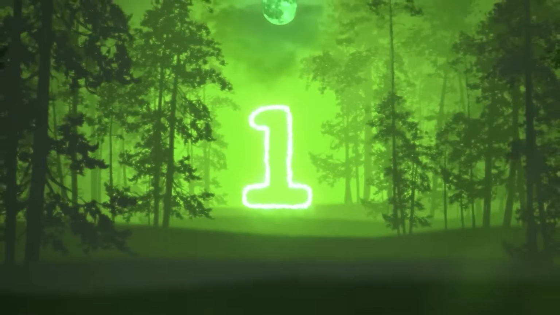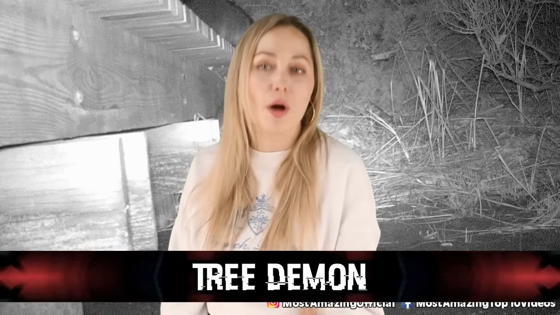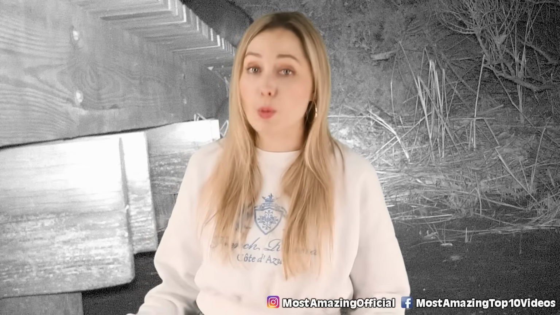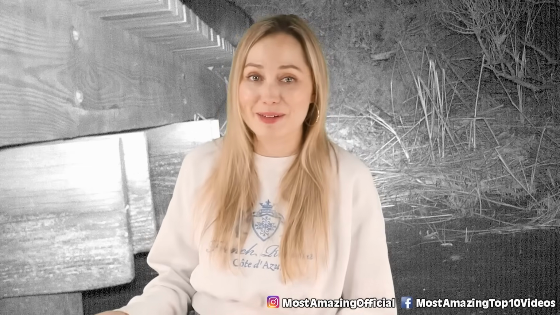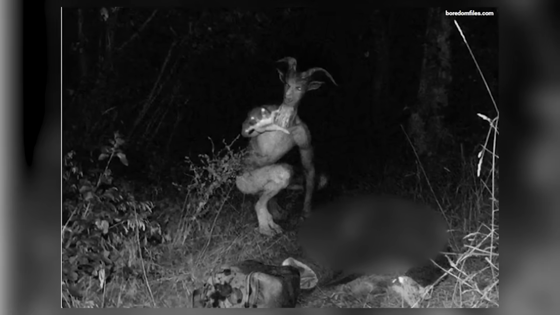In our number 1 spot, we have the tree demon. Okay, I'm sorry about this title, but honestly, what the heck do you call this thing that was caught on this trail cam? There are no time or date stamps to report, but how the heck can this be real? This creature looks like it walked straight out of the movie Pan's Labyrinth, and I may not sleep tonight at the thought of it being real.